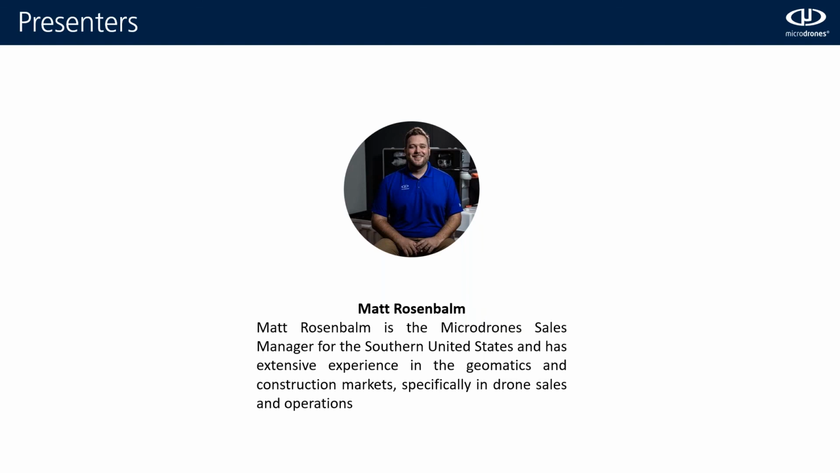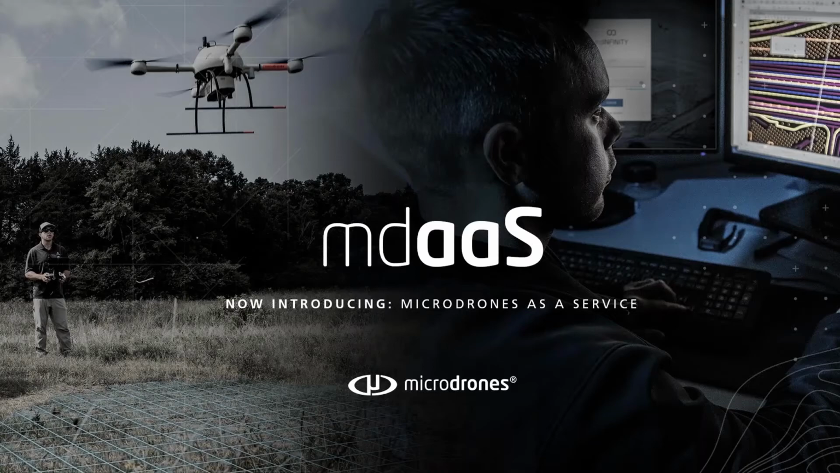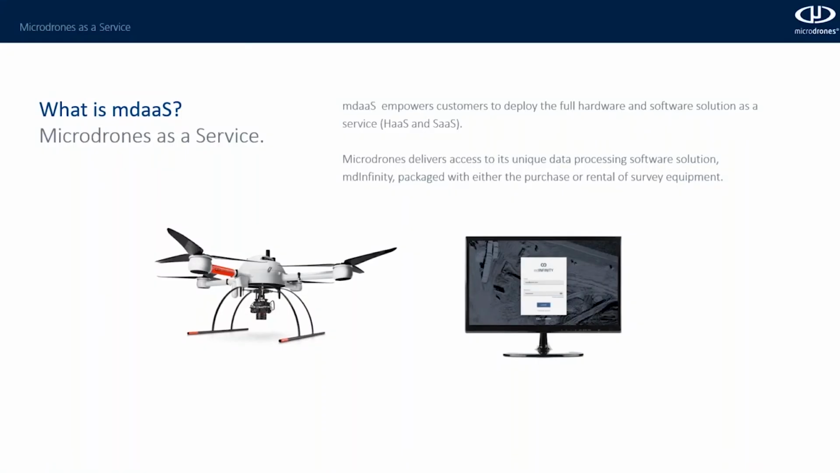Together, we're going to talk about Microdrones as a service. What Microdrones as a service is, essentially, it separates the hardware and the software, and it allows for both hardware as a service and software as a service, meaning you can rent the hardware or purchase the hardware and pay for the software as you go. Now you can actually get into it at a much more affordable rate, both renting it and purchasing the hardware and paying for the software as you go.